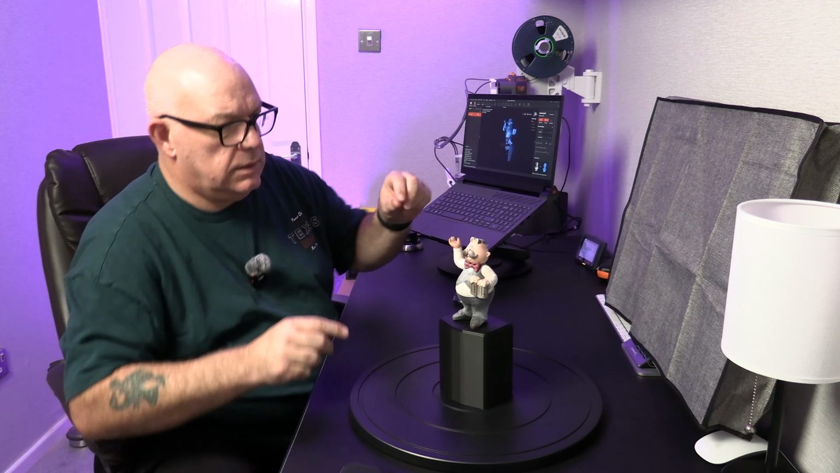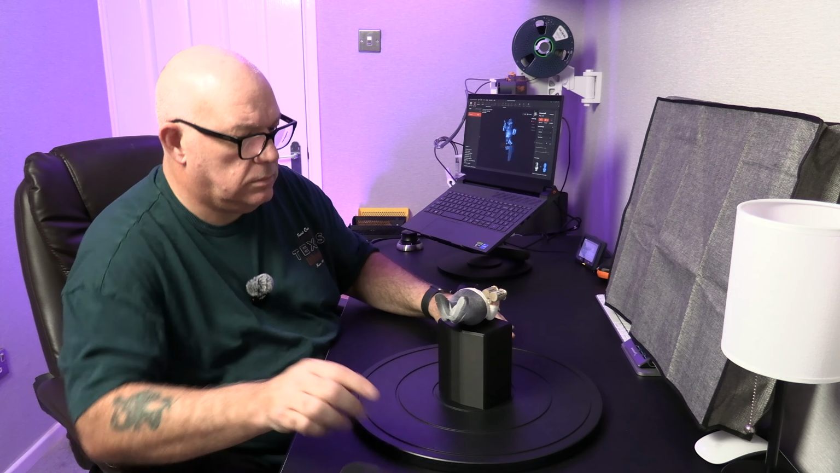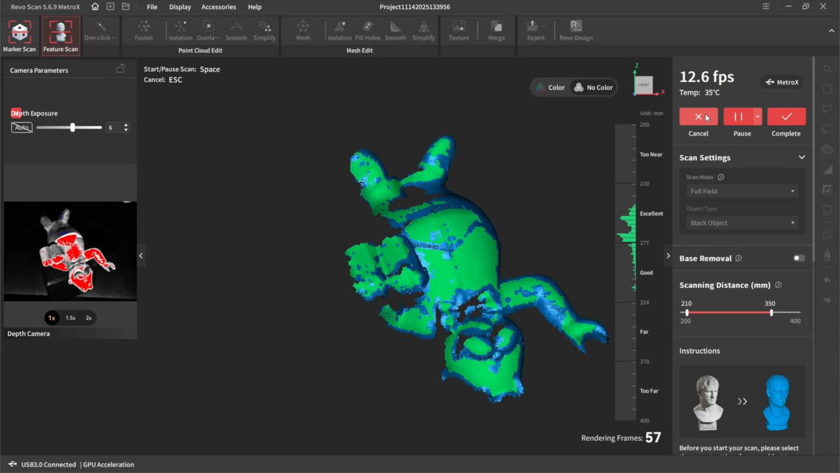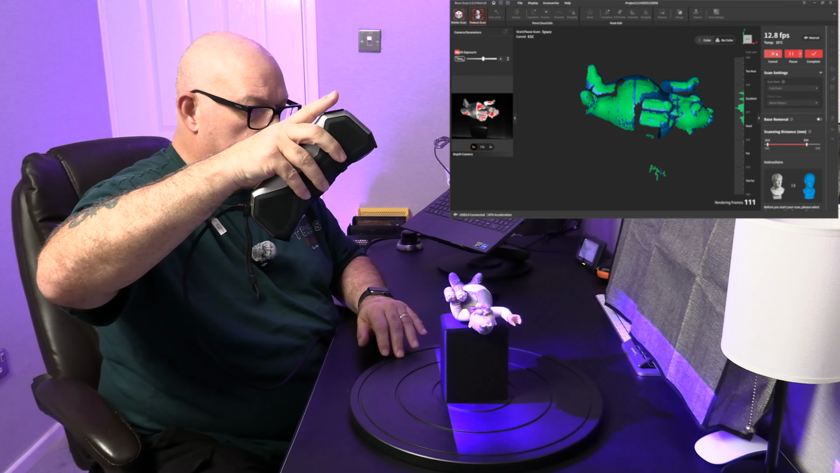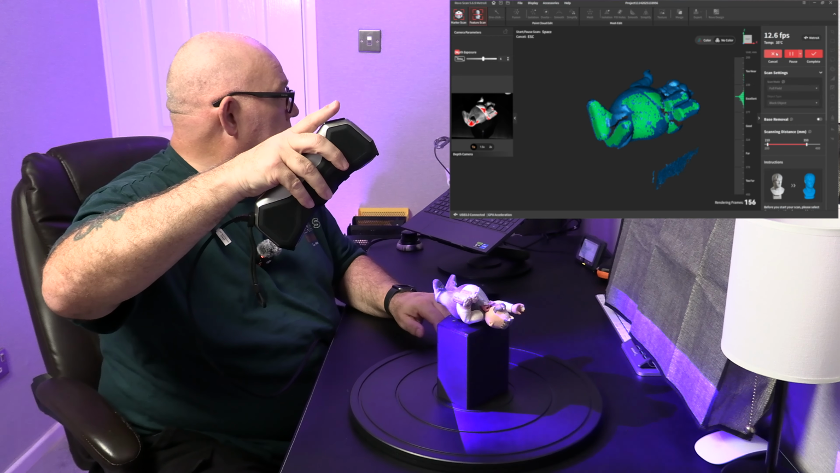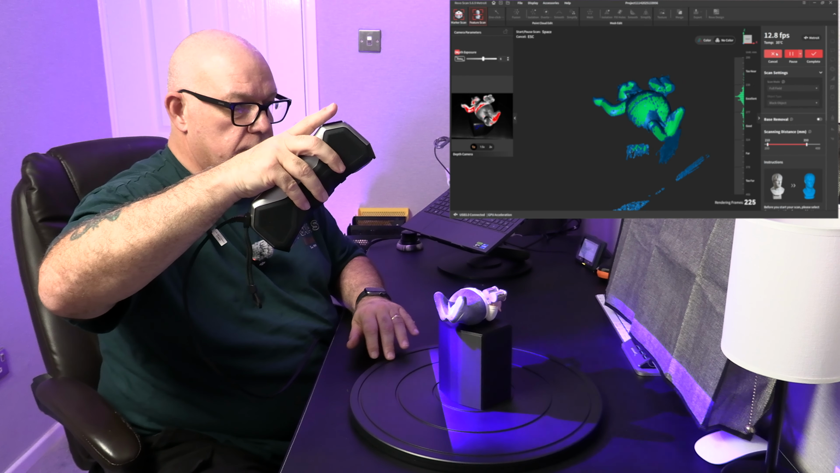Let's complete that. And let's now tip him up, lie him on his back, go around him slowly. Hopefully then I shall have pieces on here that I didn't get on the other scan, which will join the gaps.